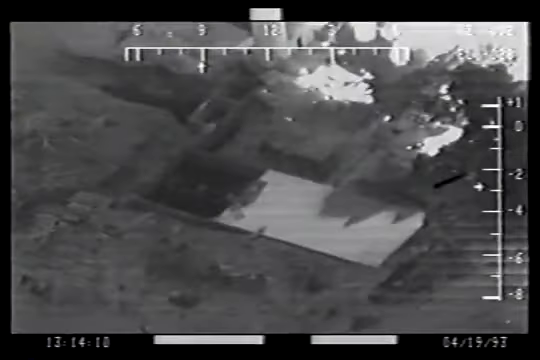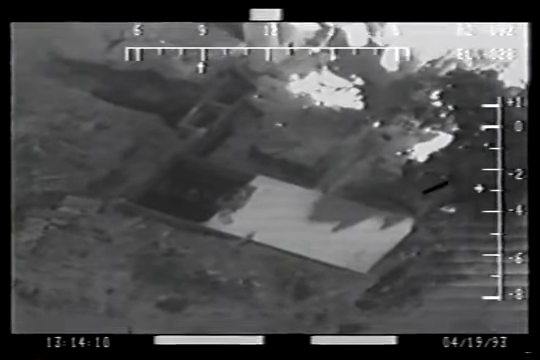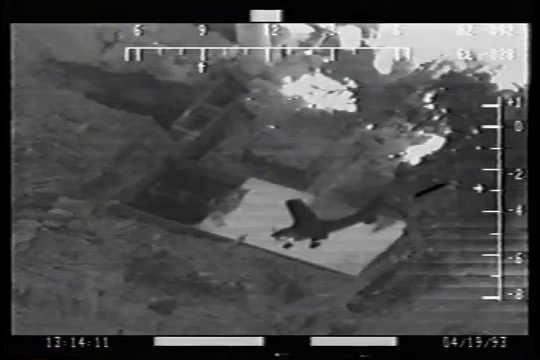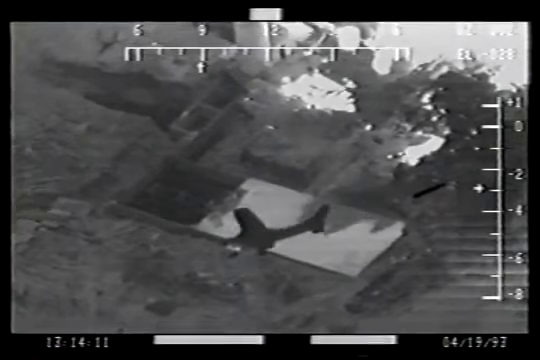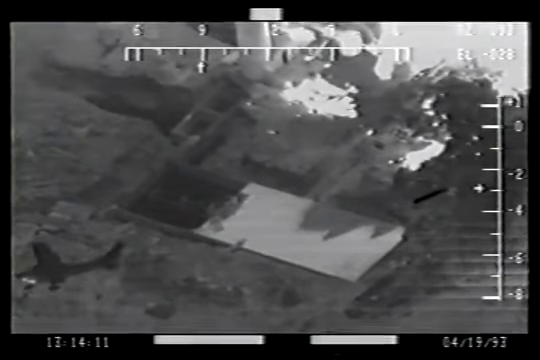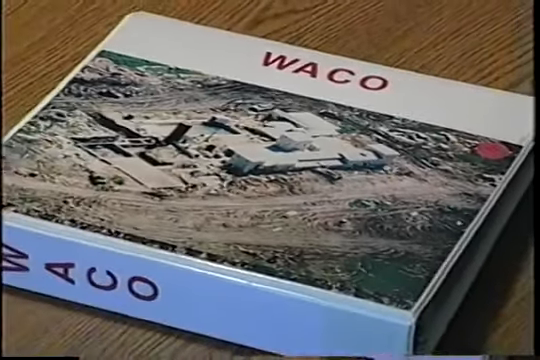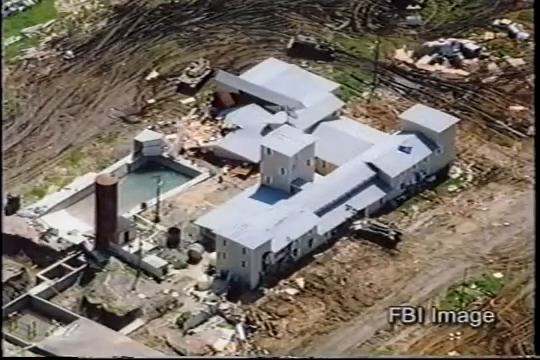During the morning of April 19th, a small plane circled Mount Carmel. In the plane, FBI agents were taking 35mm still photographs of events as they unfolded during the course of the day. The FLIR Project asked a former CIA image analyst and a scientist currently serving in the photo intelligence community to examine 24 of these photographs.